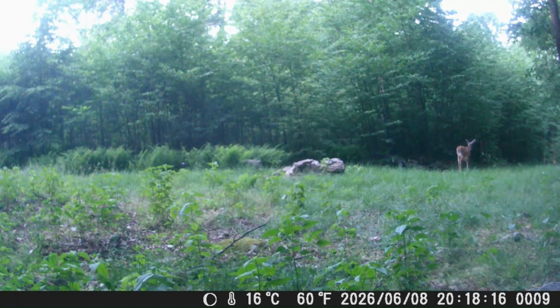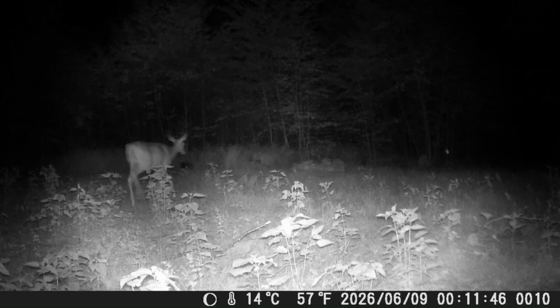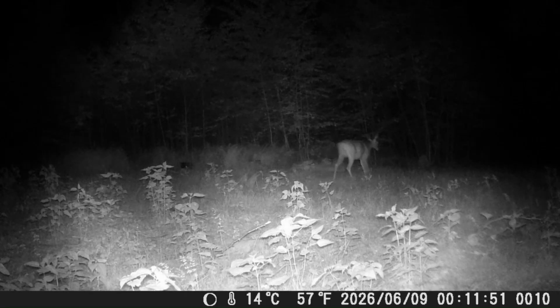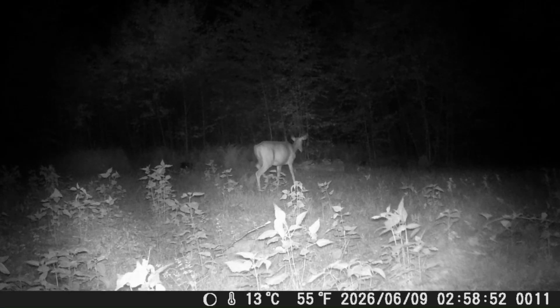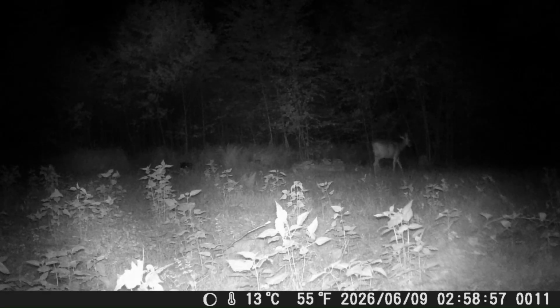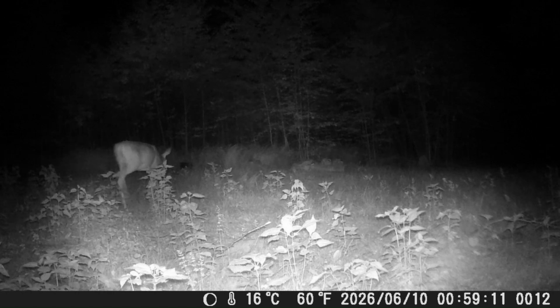Where I can see I need to get this area weeded this year. I haven't done that yet over here. And a doe coming through here at night. Looks like another doe coming down through at night. And another doe.